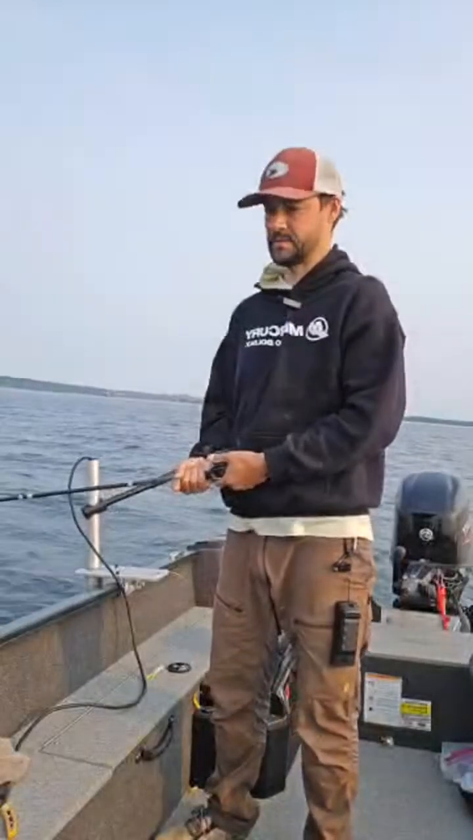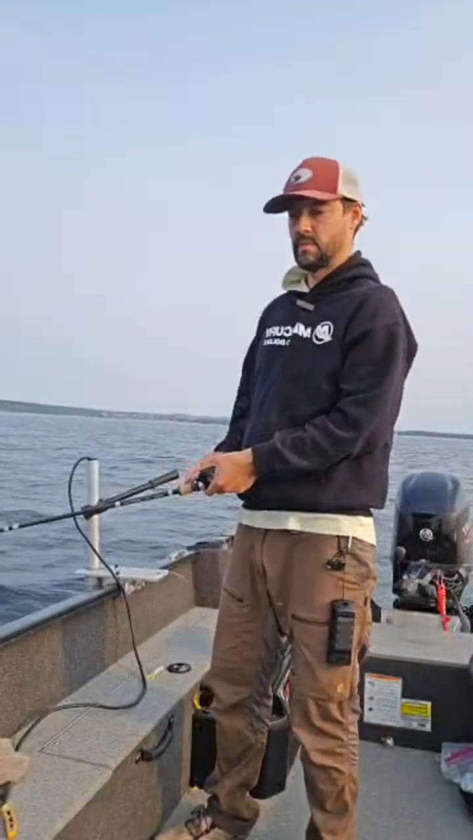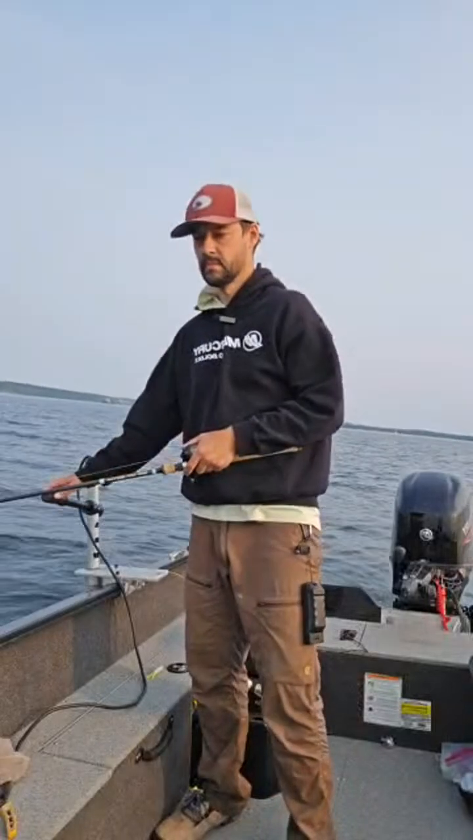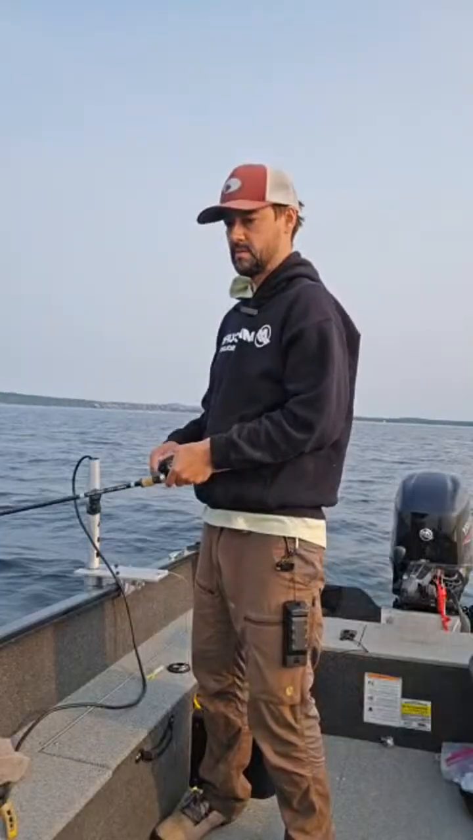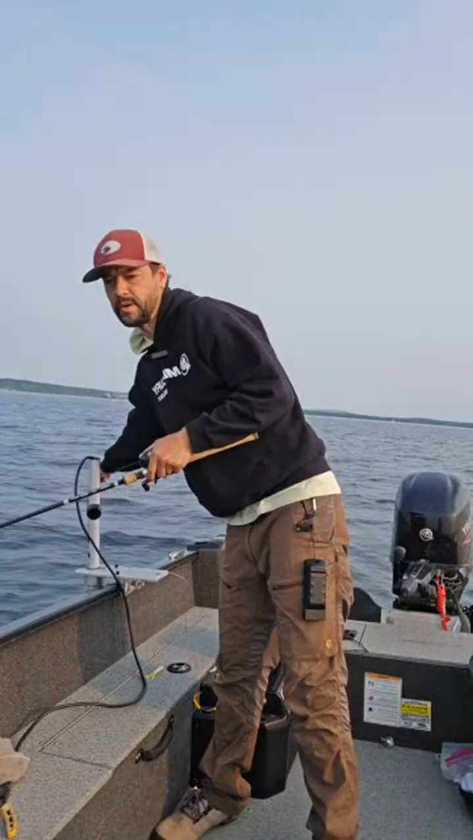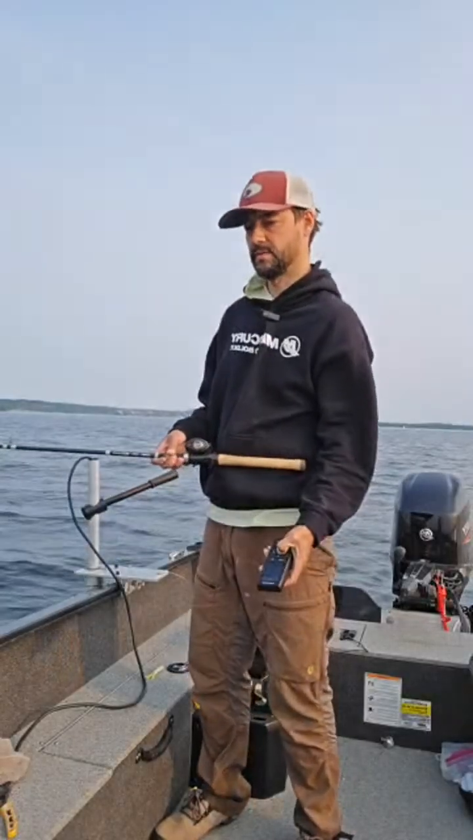Their hull has some sort of lifetime warranty to the original owner. So I don't plan on keeping this for a lifetime, but for a while for sure. And the fish that I was targeting just buggered off. There's another one right there though.